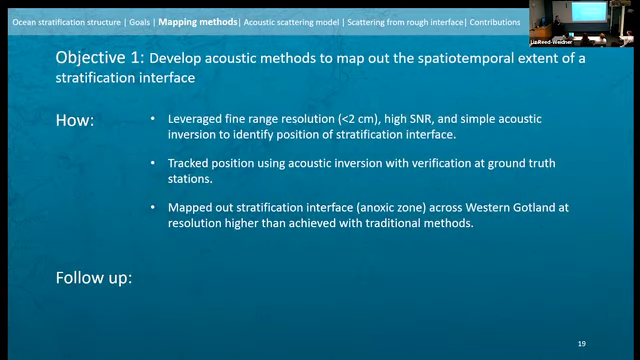So the goal of objective 1 was met by basically leveraging the fine range resolution and the high signal to noise ratio of our broadband systems and utilizing a simple acoustic scattering model to identify the position of the stratification interface. We actually tracked it using acoustic inversion, and we verified at ground truth stations. So the existence of the ground truth data is important, right, in this method. And what I showed you on the previous slide is the result, a map of the stratification interface at a much higher resolution than we could have achieved with traditional methods alone. So hopefully we all agree, check box by objective 1.